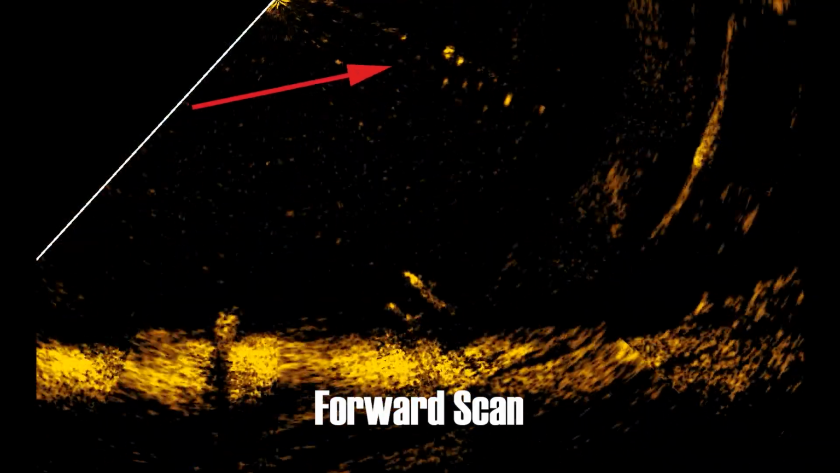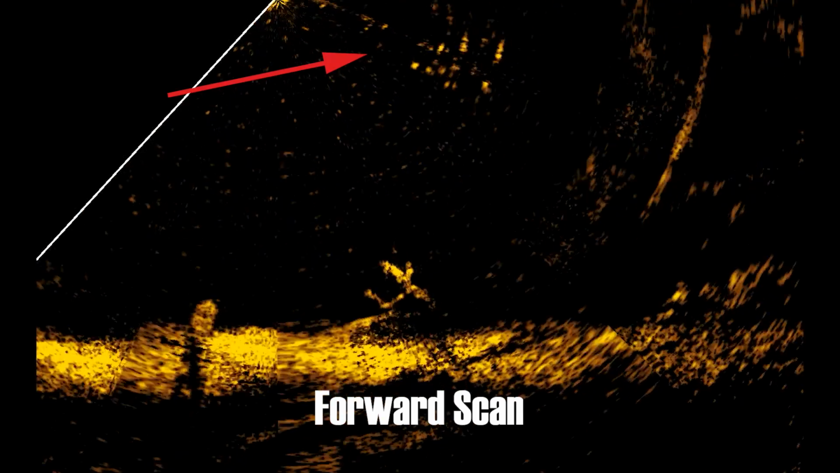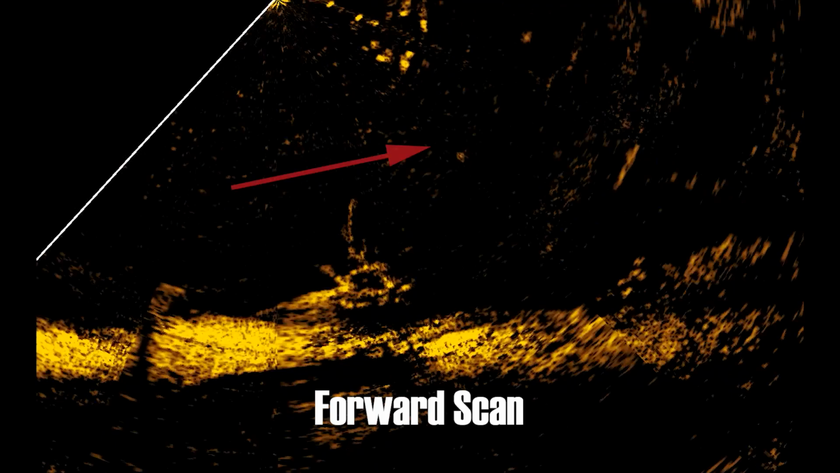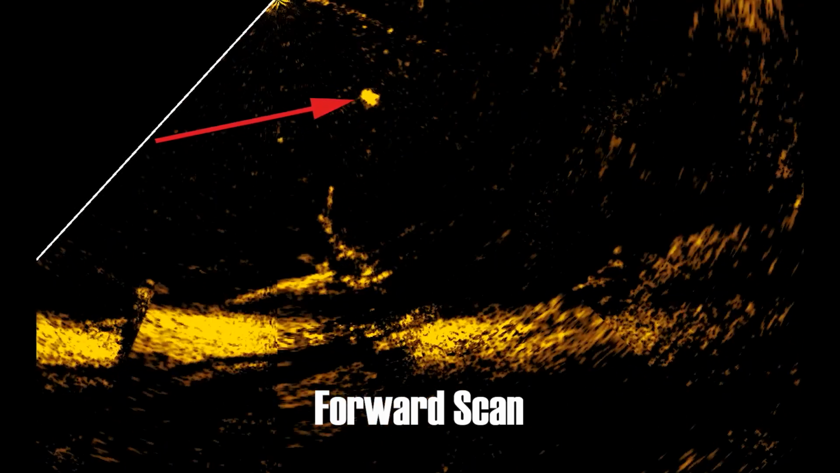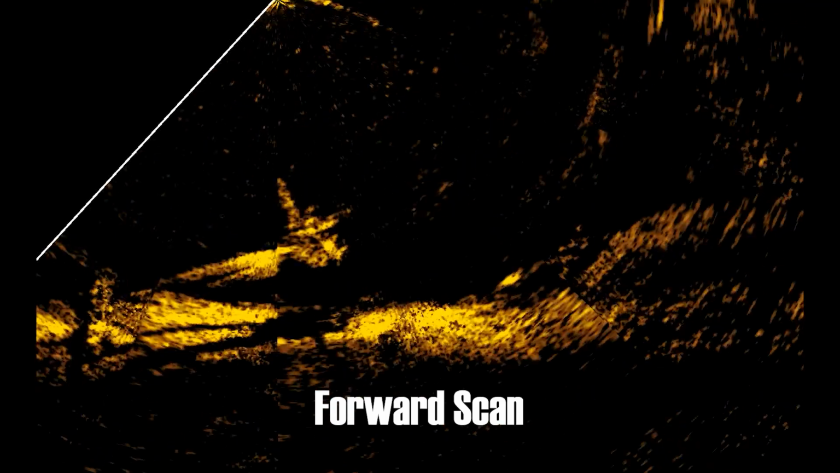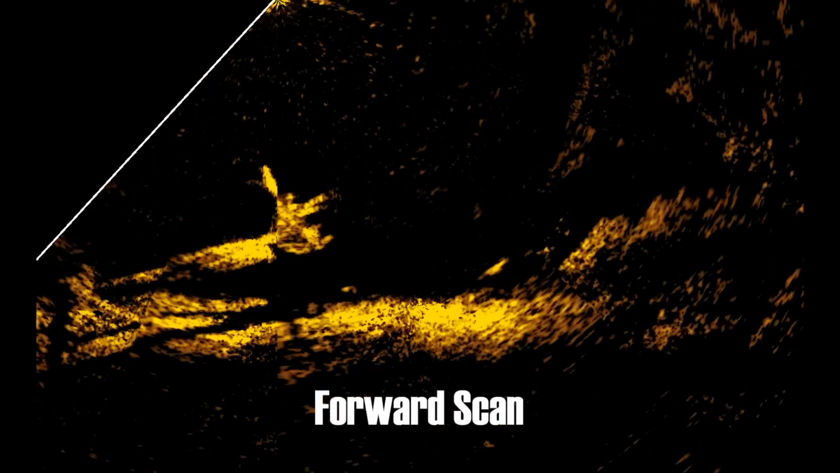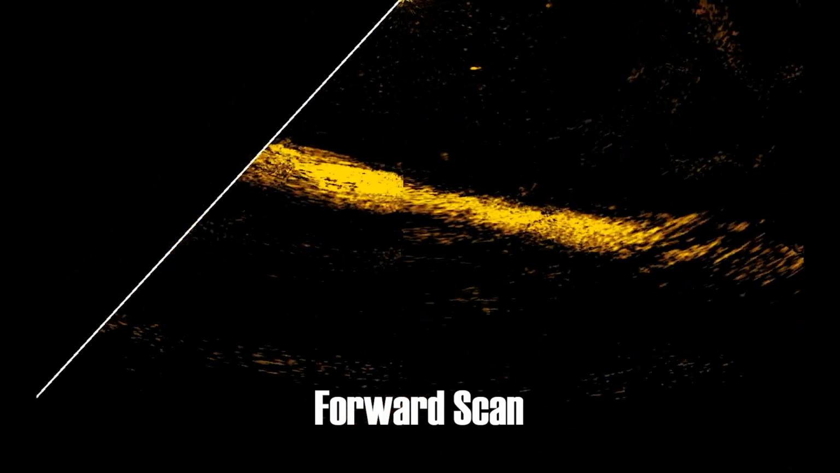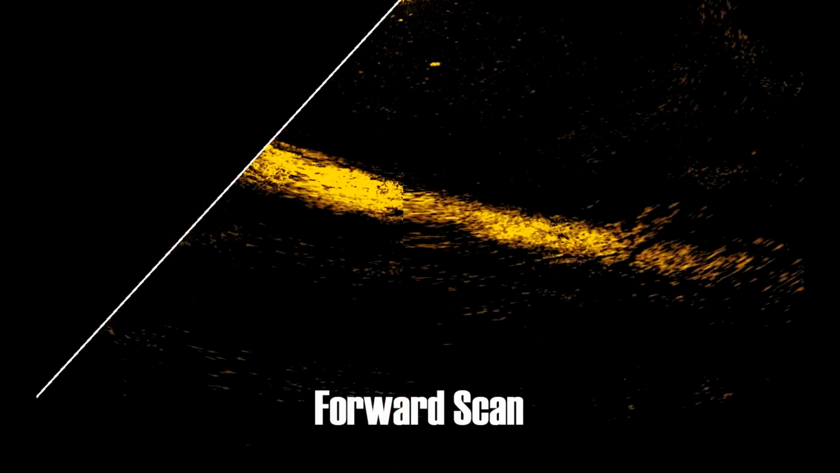This is what we're looking for, a big school of bait on the surface. Where there's bait, there's always big fish. Note the size of the lure. This lure is actually 300 millimetres long, so it gives you a good indication of what size the fish will be. Here's a nice laydown with 2 small fish coming in from the side. And here's another small fish.